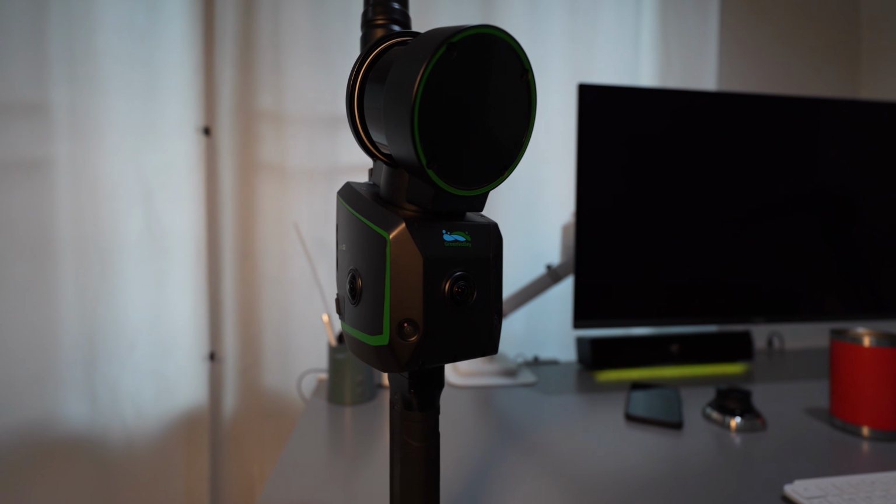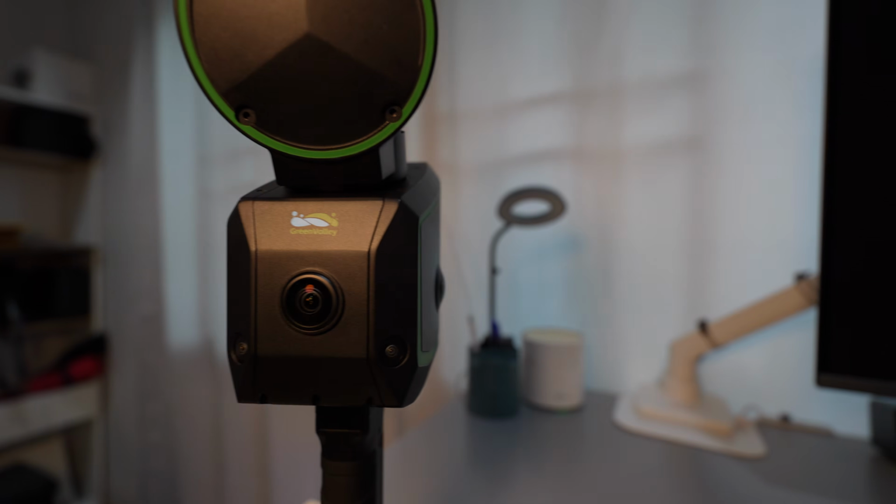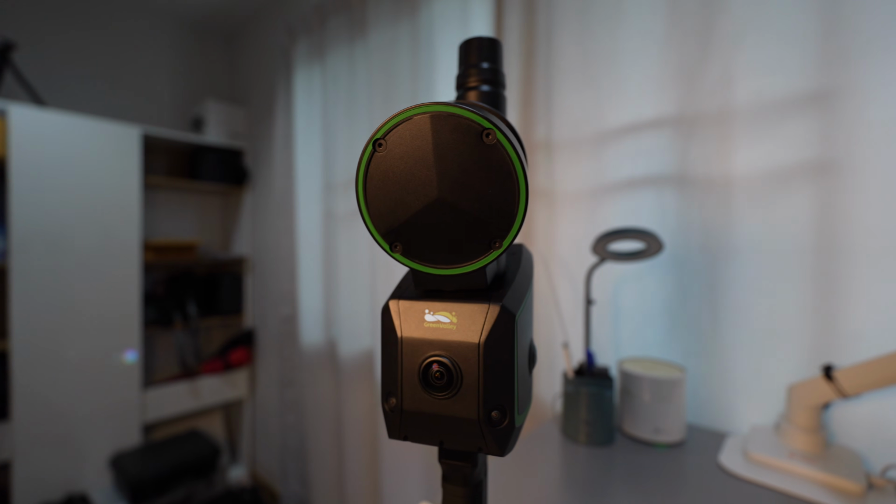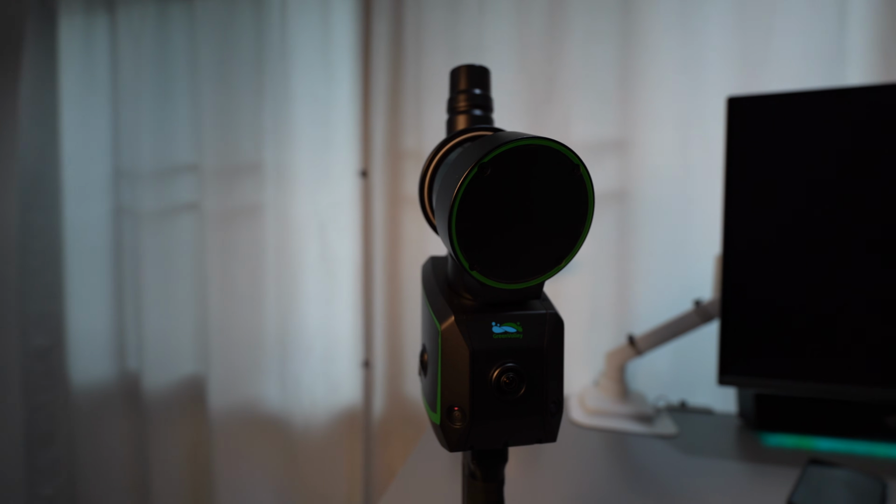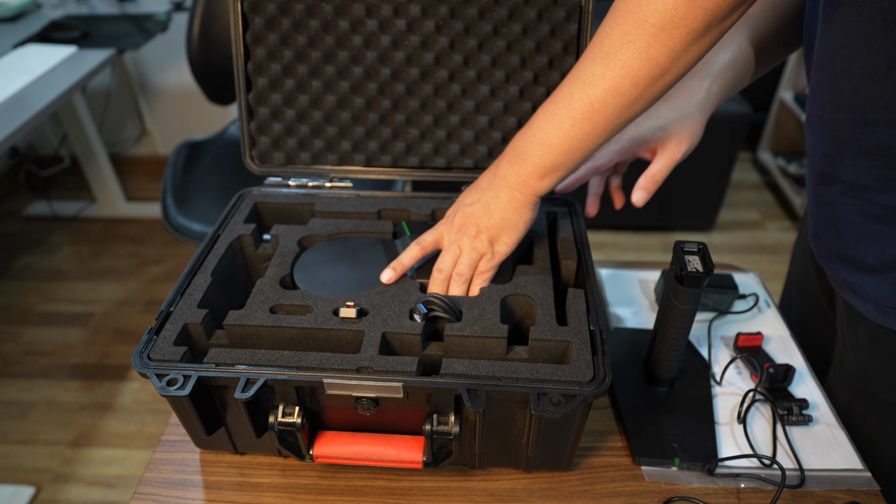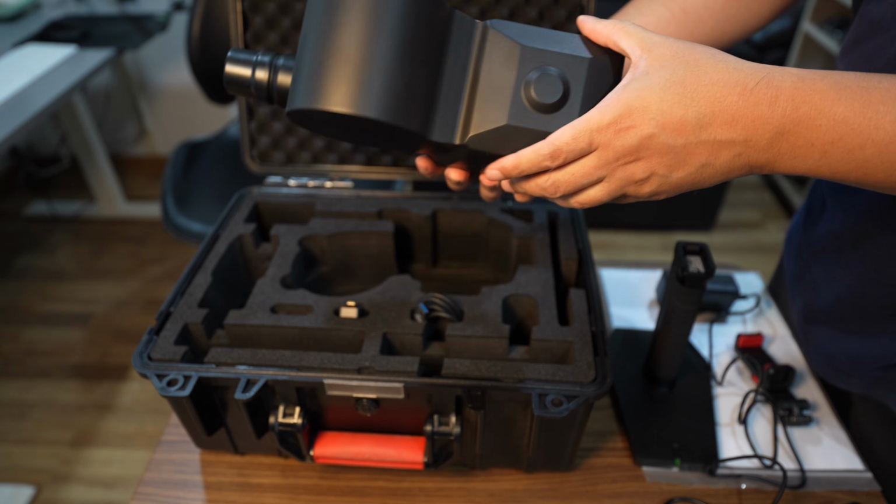Hey everyone, this is the LiGrip O2, Green Valley's top-tier SLAM LiDAR scanner. In today's video, I will be putting it through a full test to see how it stacks up against the competition. Even though the device is fairly large, it still fits into a compact cabin-sized hard case.